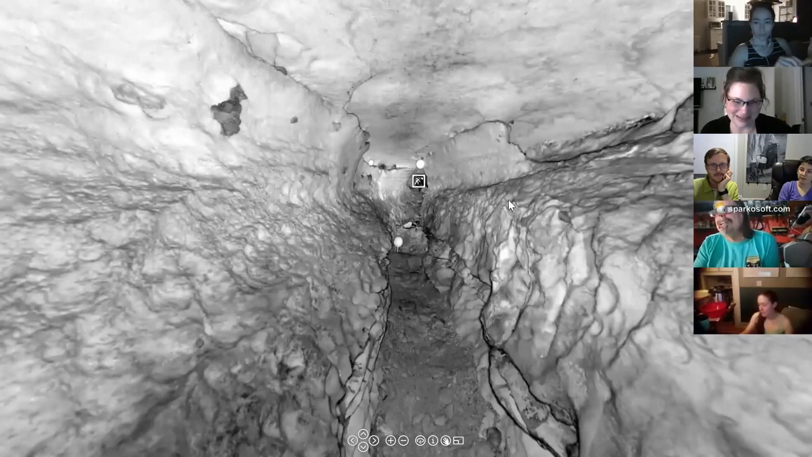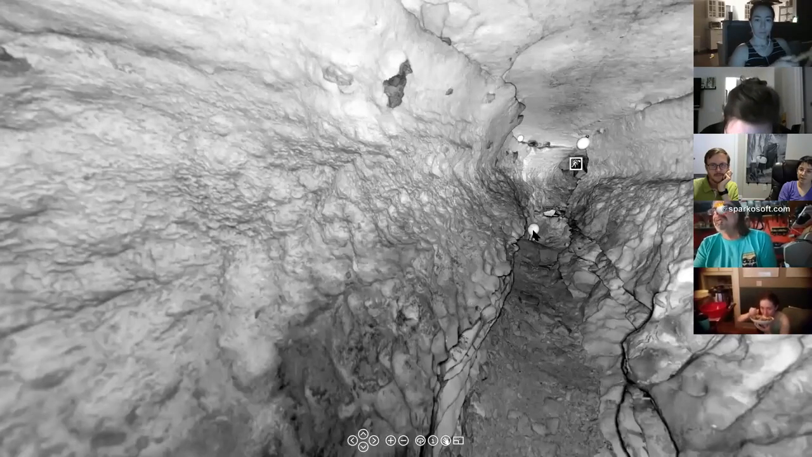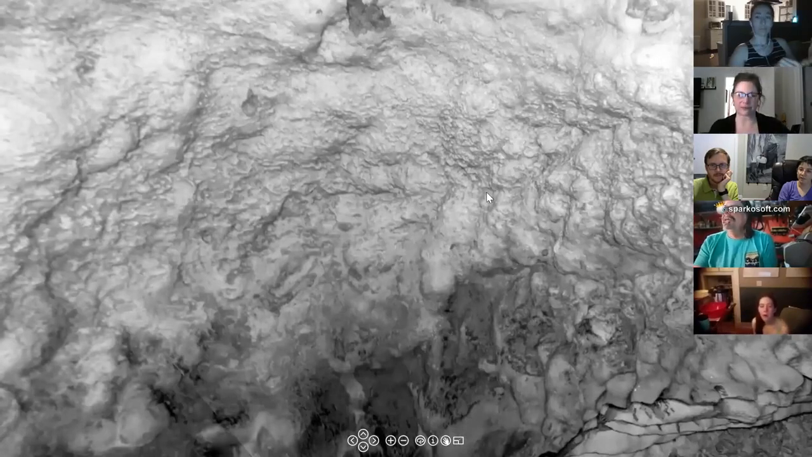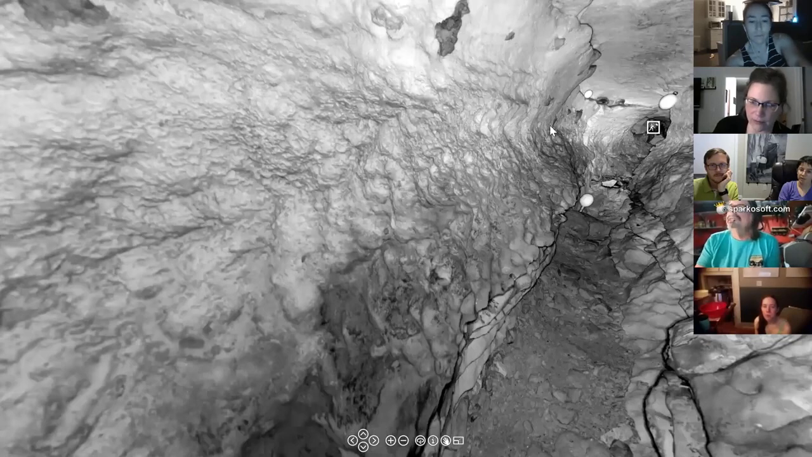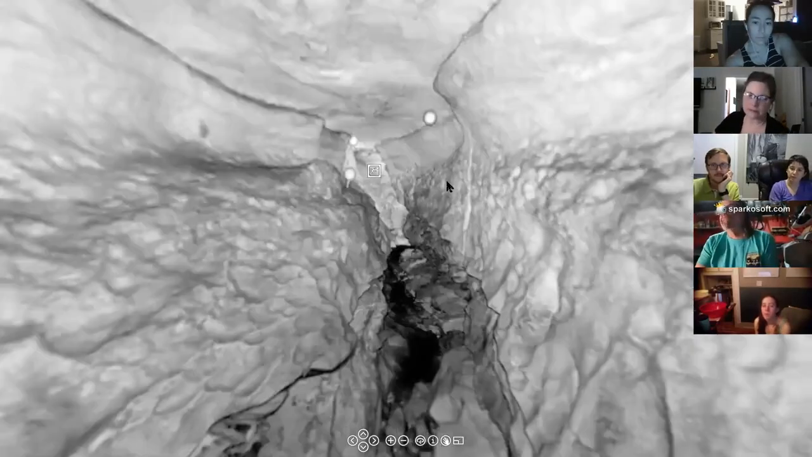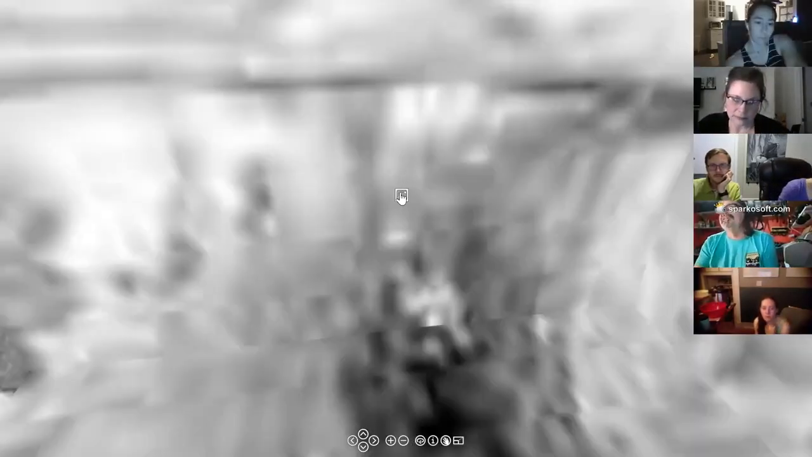I really like this. This is a project that I don't have the time for, but I would like to get in here and measure all of these scallops and just take a look at scallops and how they fit with the cave and all of that. There's just a ton of scallops in here. I'm going to just get us to the pit so we can look at a different part of the cave, and then we'll move on to the next thing.